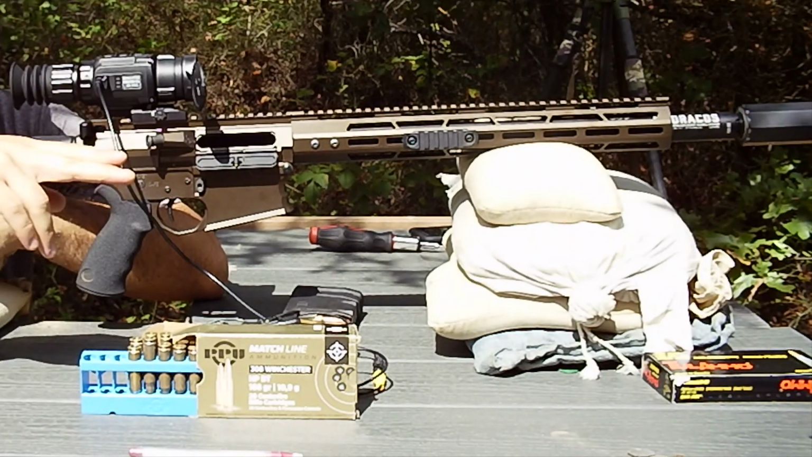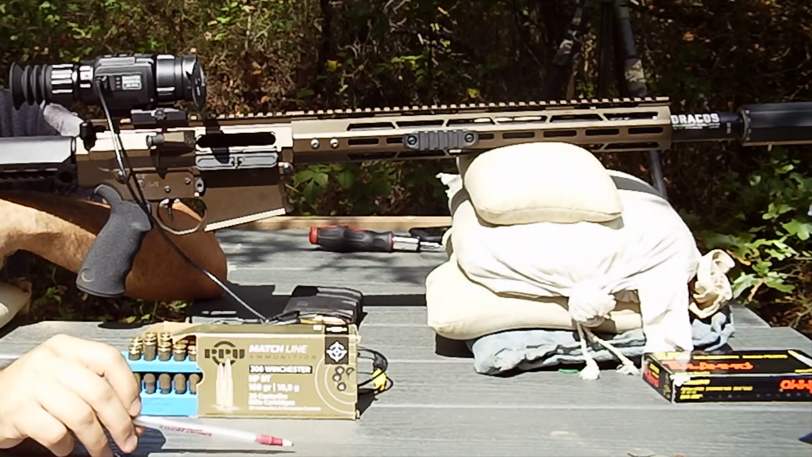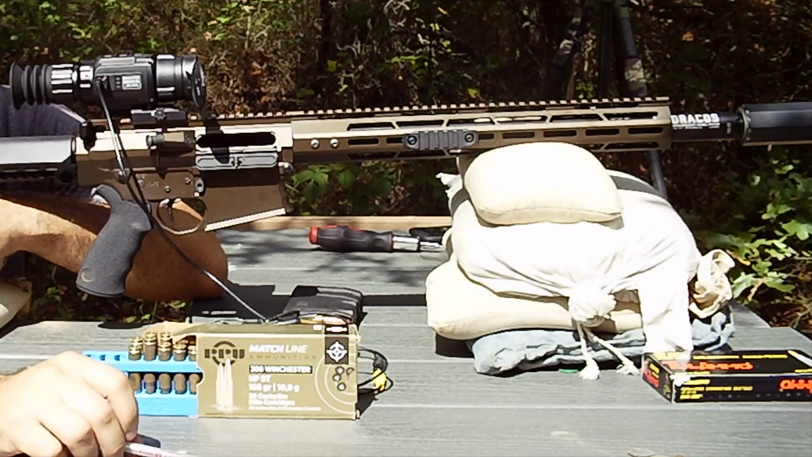We went down range and verified the 5 shots using Monarch 150 grain soft point.